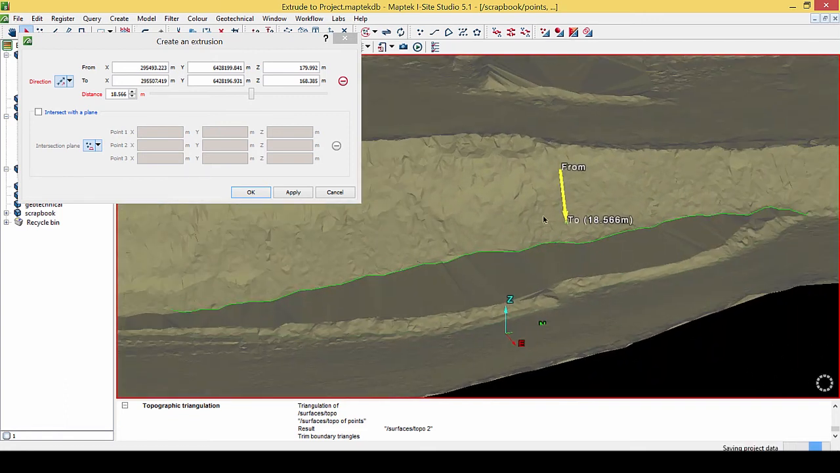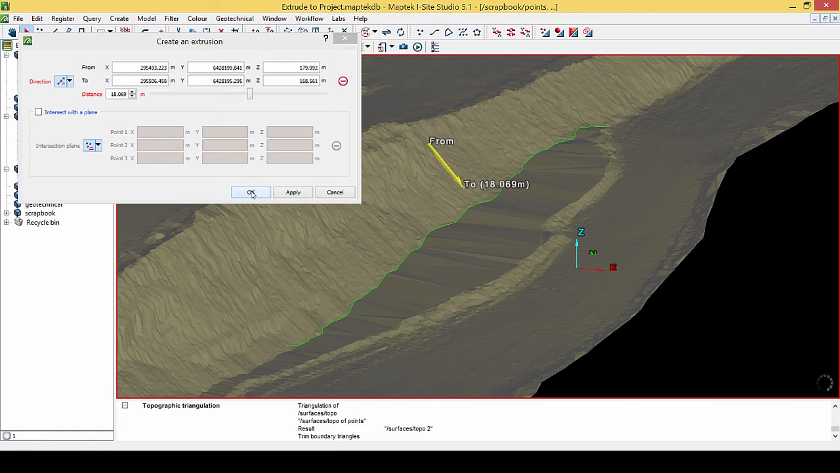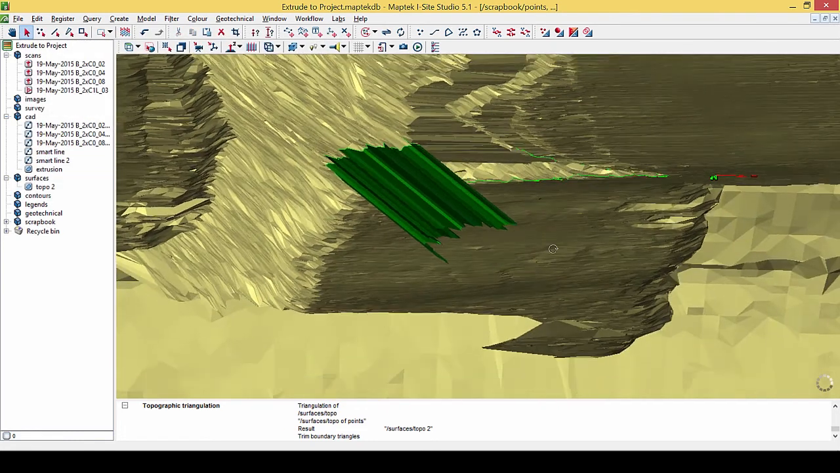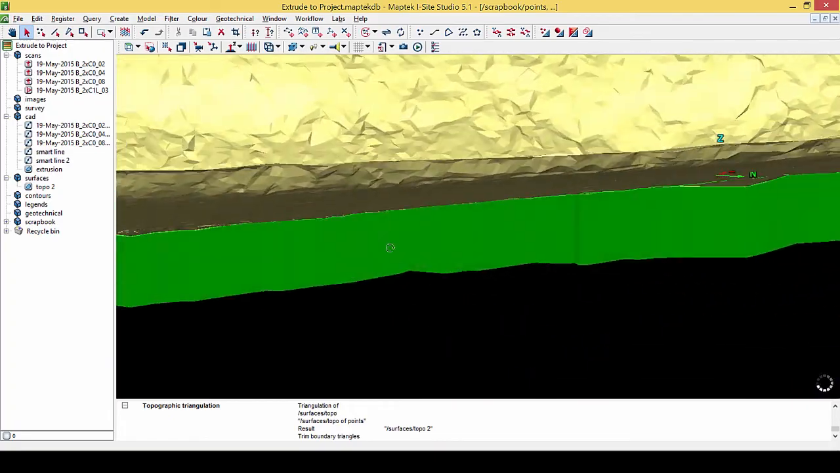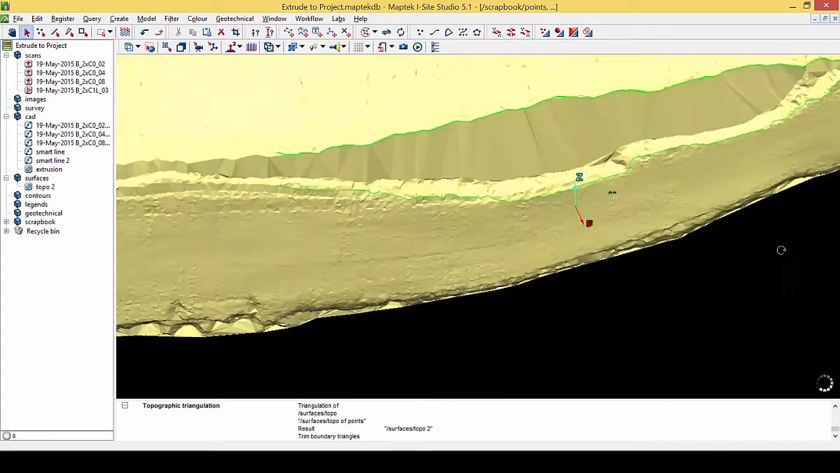The straighter you can get that, the more accurate it will be. So just change that, something like that, and hit OK. So you can see there it's created a surface down below our model, and that's the key thing, we want it below our model.